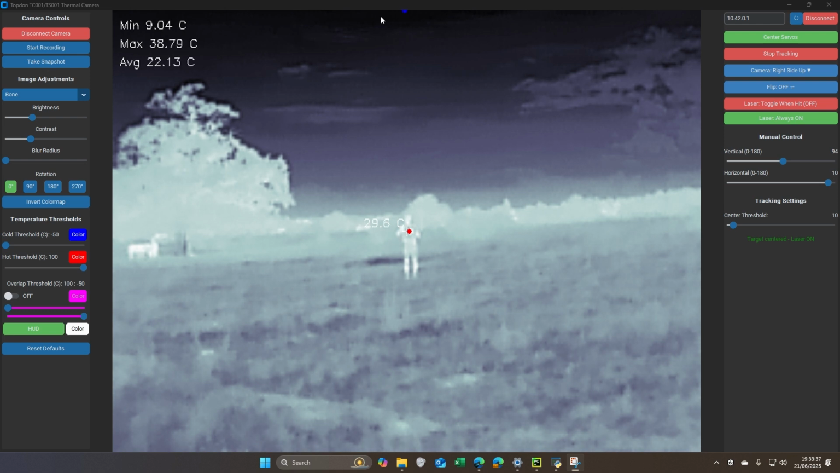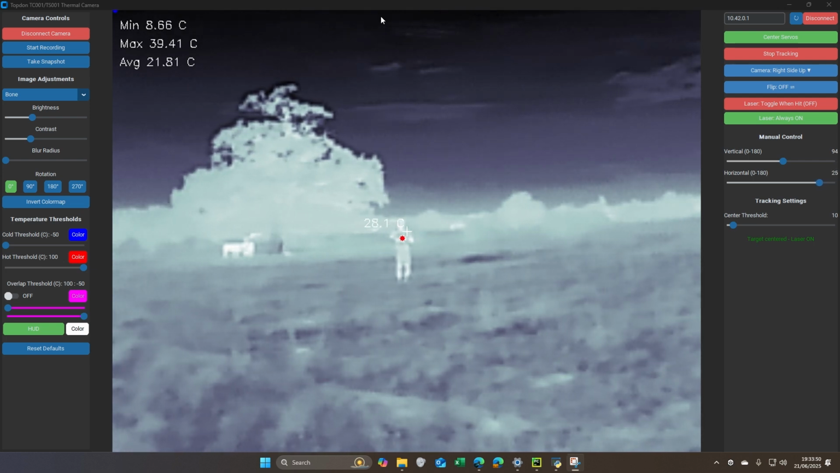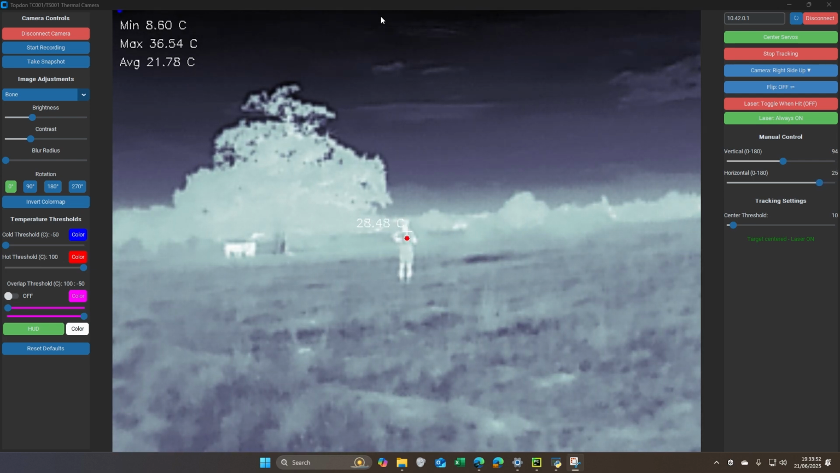So using simple programming, I have been able to set values to each servo. You can see on the right hand side, as I am moving now, the servo bars are also adjusting dynamically. They're either increasing to the right or decreasing to the left. Same with the vertical height.